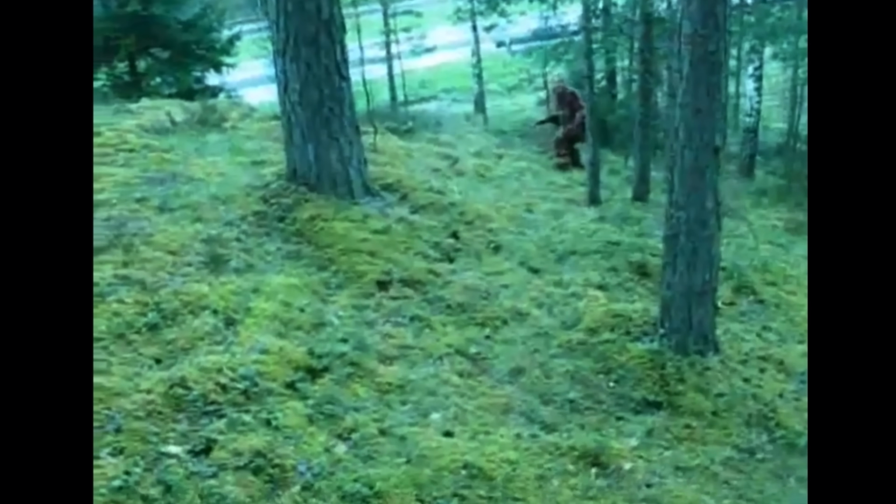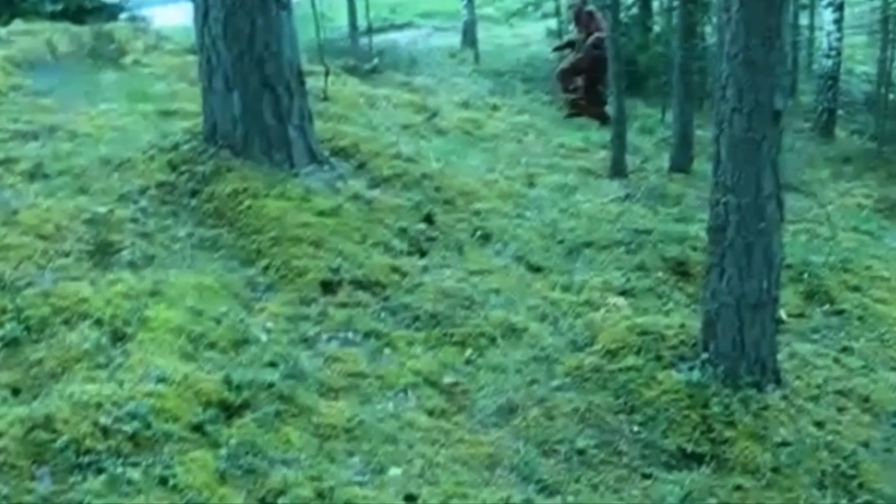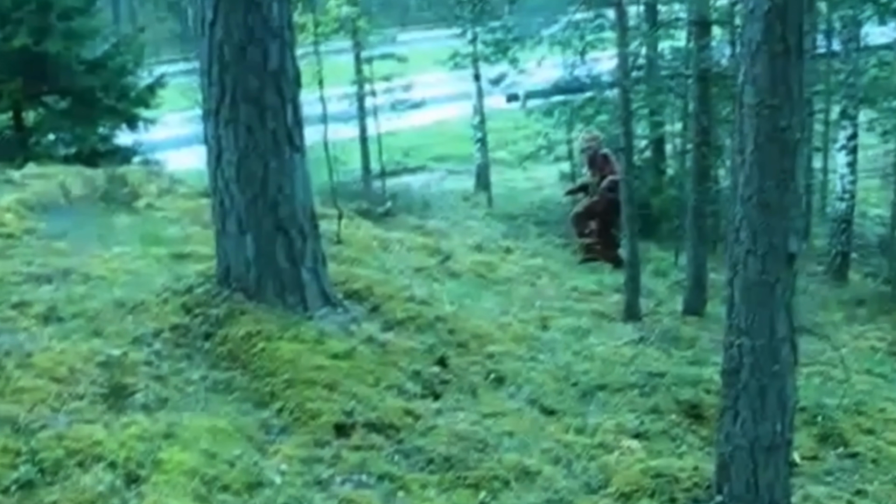It's covered in thick fur and it walks on two legs. And as soon as it notices the man taking the video, it retreats and bounds across the highway. Because there are no cars on the highway, it's assumed that this was a rather remote spot. And maybe this was an abandoned highway in the middle of nowhere. And the man who encountered this disturbing creature has no clue what it could have been.